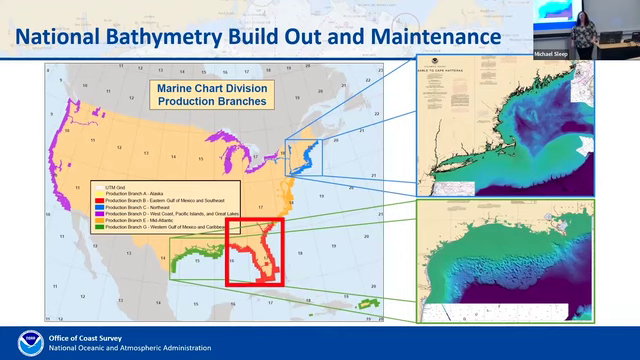So these regions are based off the Marine Chart Division production branches. These are broken up for Marine Chart Division. So we picked a group like that to build the bathymetry to support their re-schemeing of the ENCs. And we started in New England, besides being the best, because that was where the Marine Chart Division normally starts their re-scheme process. So the project targeting re-scheming, we started there.